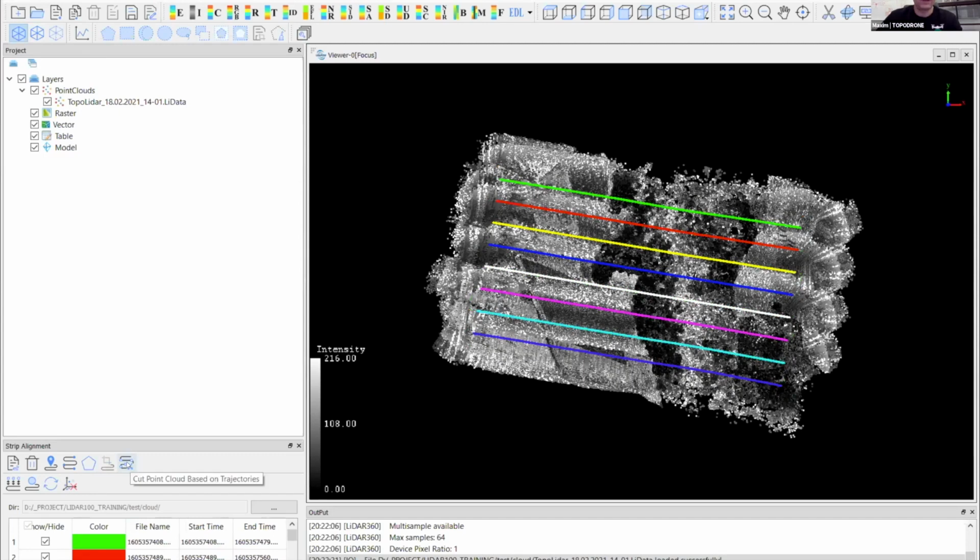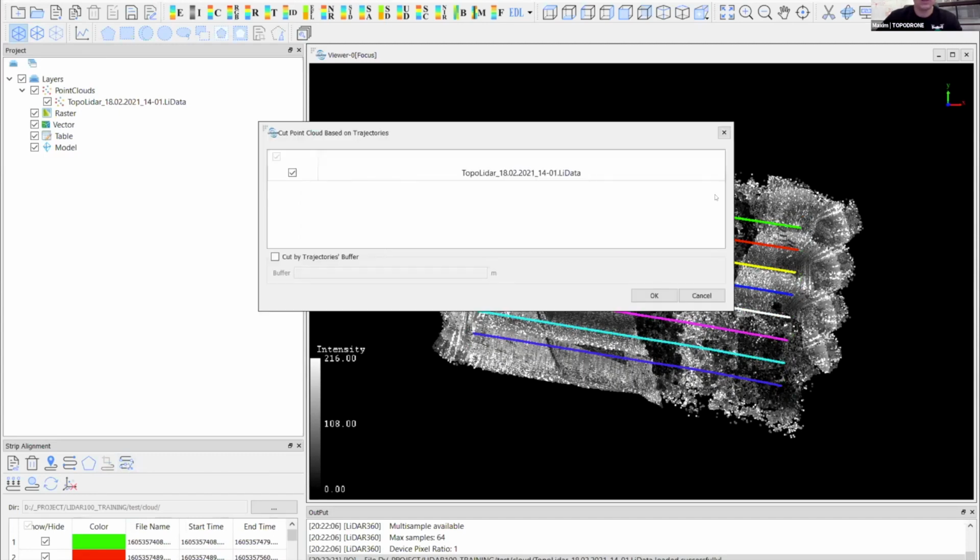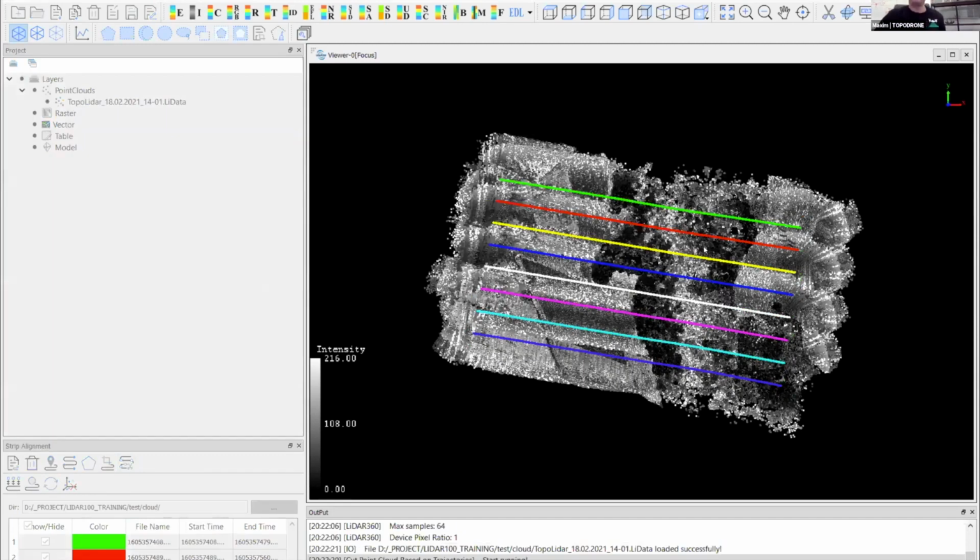And we will create separate flights, and we will create a separate point cloud.